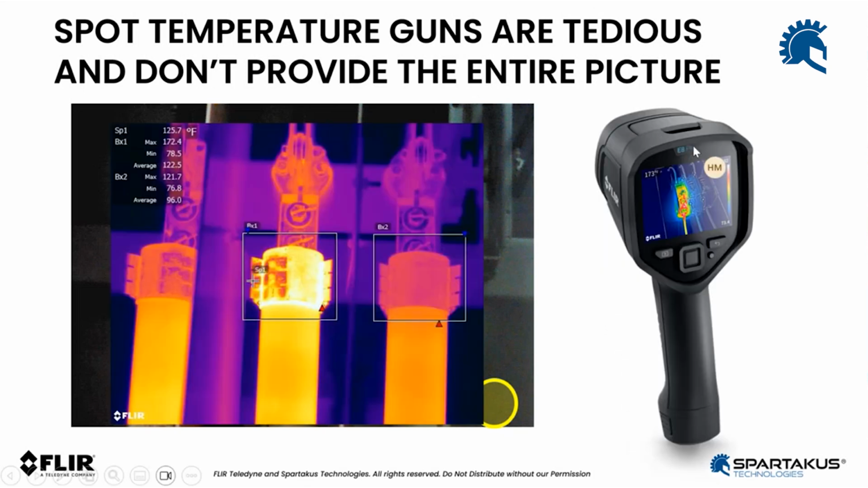When you bring an infrared camera into the mix, now you get to see the whole picture. You're not only scanning the hottest spot right in front of you. You can see it in relationship to the rest of the scene. Not only that, you can draw boxes, you can have areas of interest, circles, you can add additional spots. There's a lot of data you can add to the thermal image, and then download and do additional reporting, get into Spartacus, share via email.